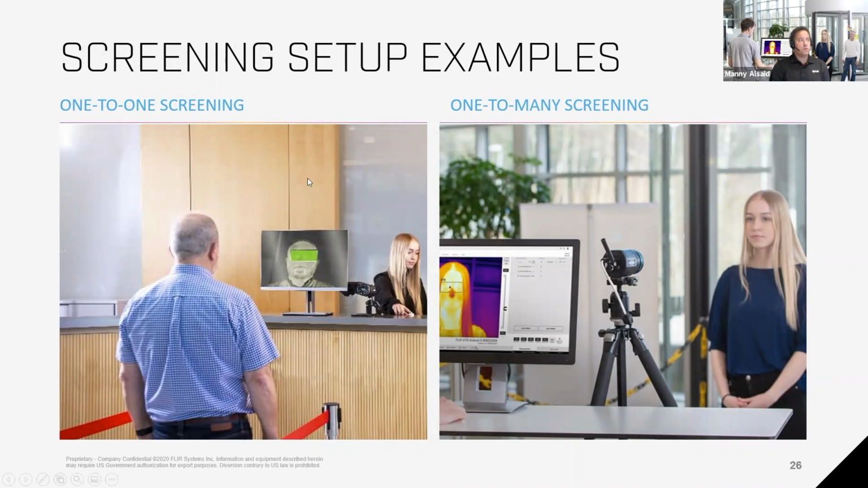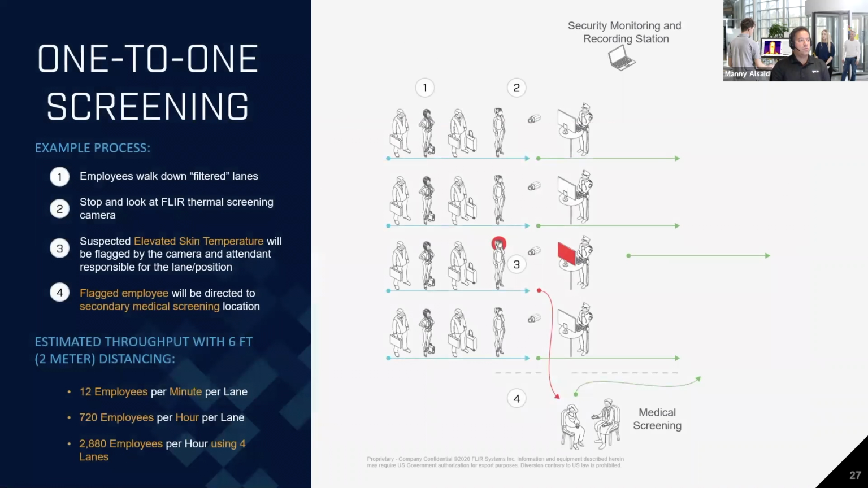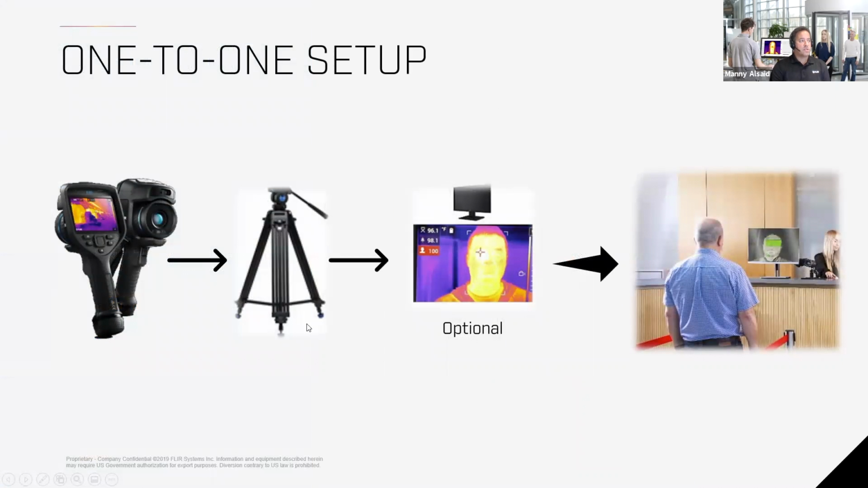In the one-to-one screening application, we recommend the handheld options, and in the one-to-many screening, we recommend the fixed models. In the one-to-one, we mean that you have a single file line, people being scanned, and the operator is looking at the camera, or you can have the operator standing at a distance, depending on which configuration you choose. We calculate about 12 employees per minute per lane, 720 per hour, up to 3,000 if you use 4 lines of scanning. This is for the one-to-one. If anyone's detected, you send them to the next secondary stage screening as well. A typical setup for one-to-one scanning with a handheld camera is a camera, tripod, optional TV, and then you just have people get scanned.